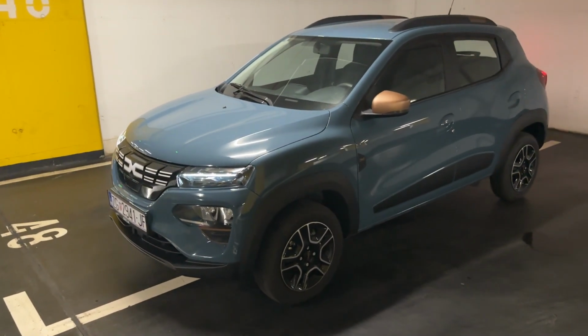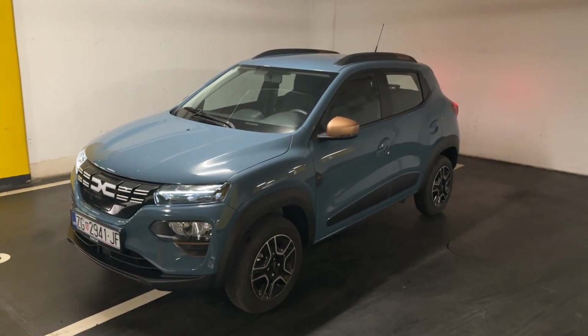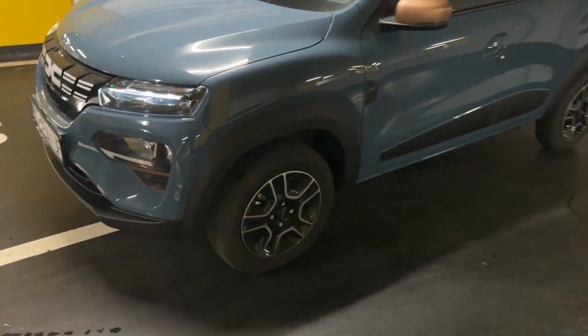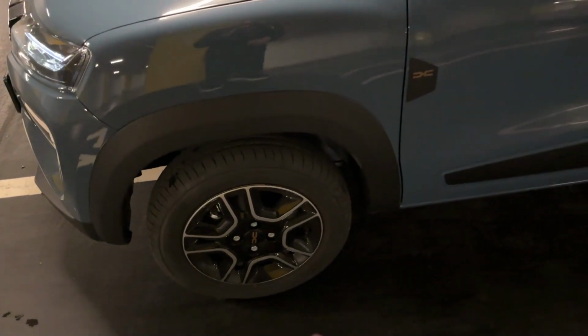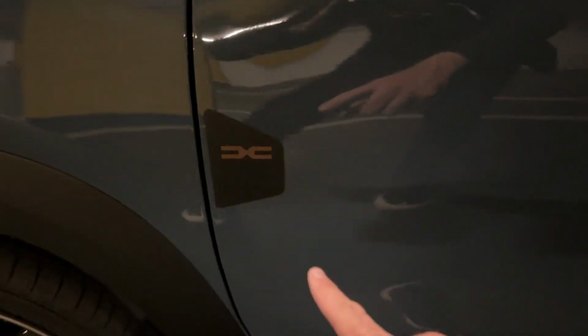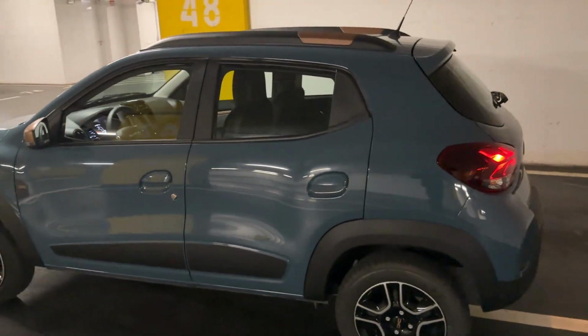If you are wondering about the color, the name of this color is Stonewash Blue Metallic. It's a beautiful color, really suits the car. Wheels are the 14-inch ones. These are actually wheel caps, and they do look very good, like standard alloy wheels. And here, not sure if the camera is catching it right now, you have the topographical design, a very cool detail of the Extreme version.